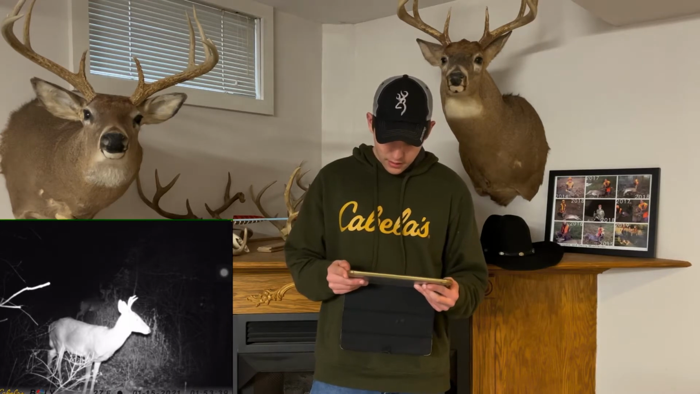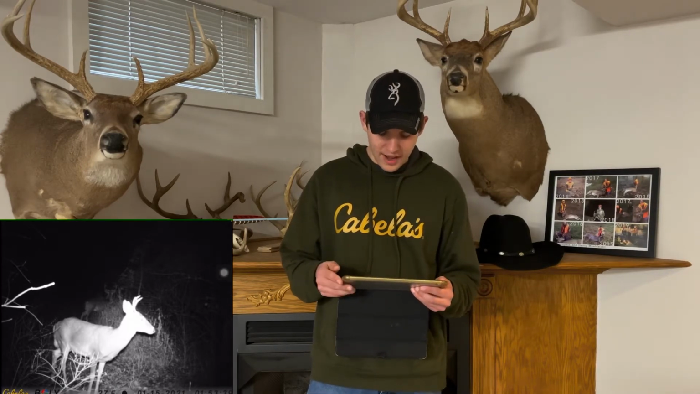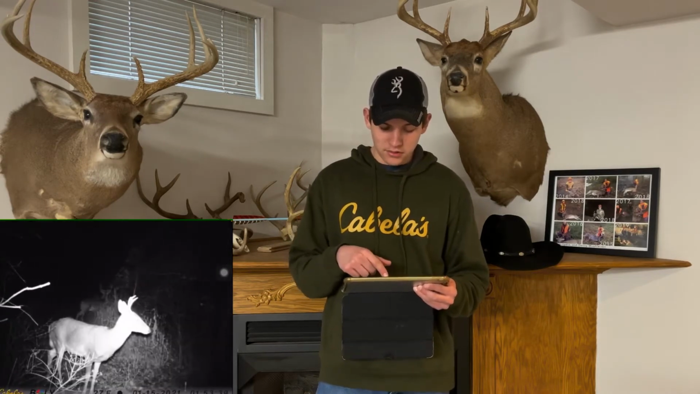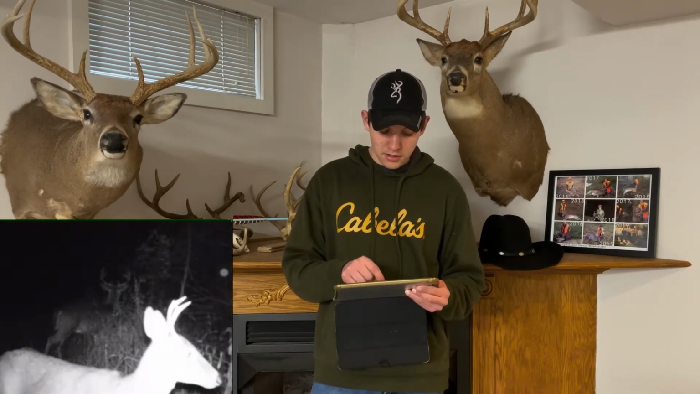And then on the 15th, this is right after this deer. This is probably the same deer flipped, but there's a little spike, and that deer behind it is really nice.